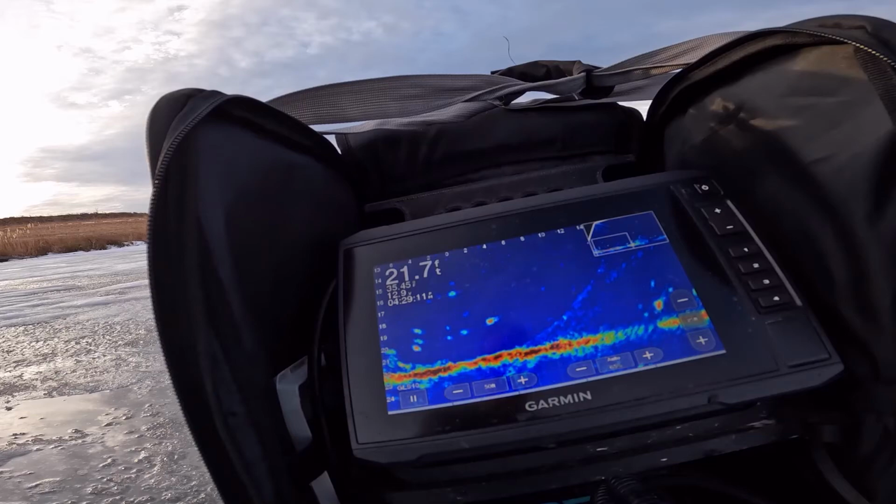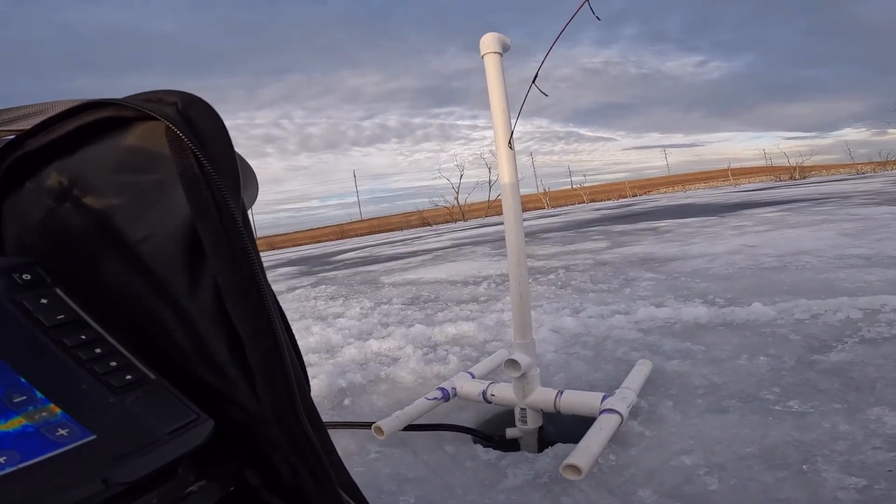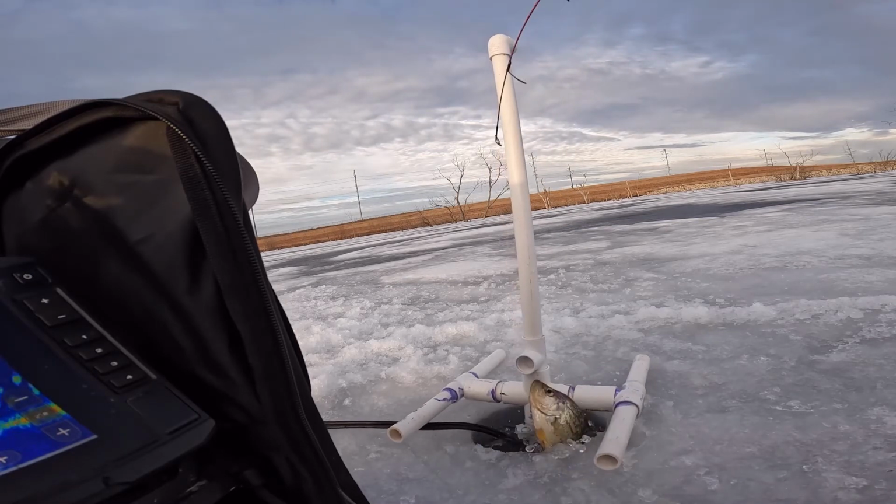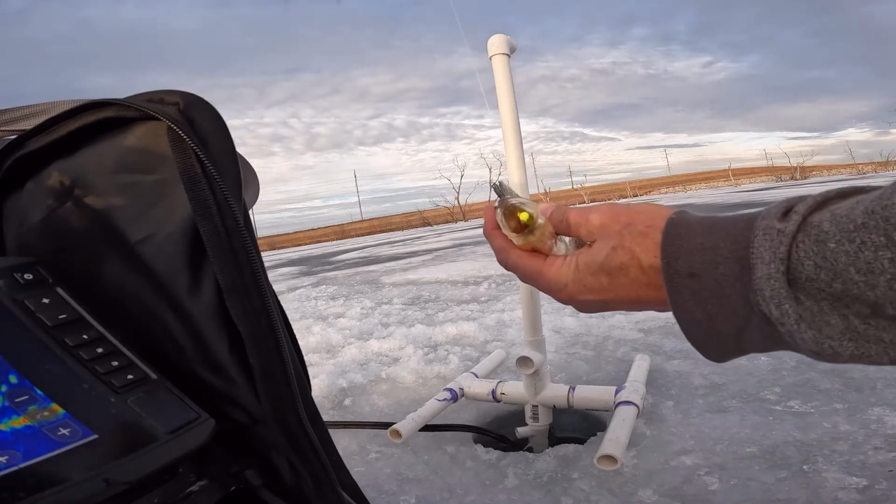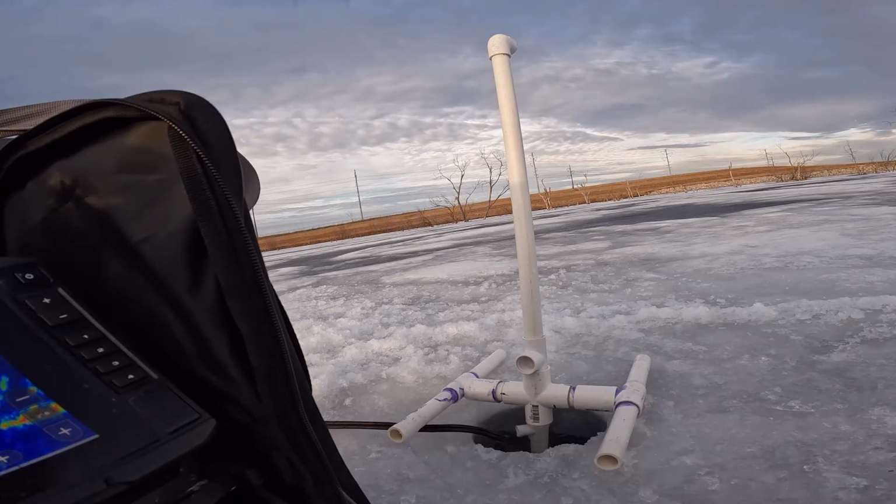Oop, he missed it. He hasn't given up yet, though. There he is. That's him. I got him. And you can see him coming up there. All little guys. He's wrapping around the transducers, acting like a bluegill, but he's a crappie. Look at that, he choked the bait. That bait is all the way in his mouth. That tells me they would chase a bigger bait.